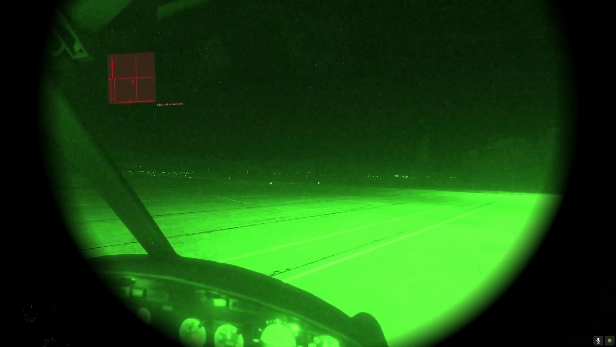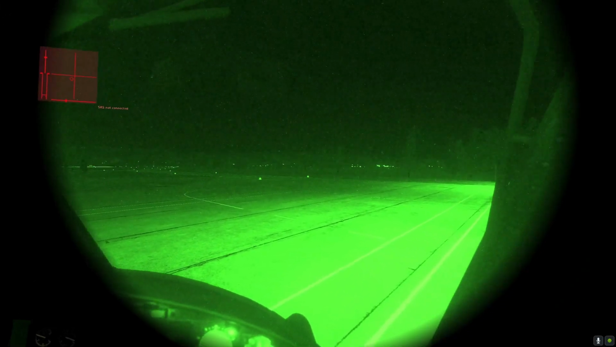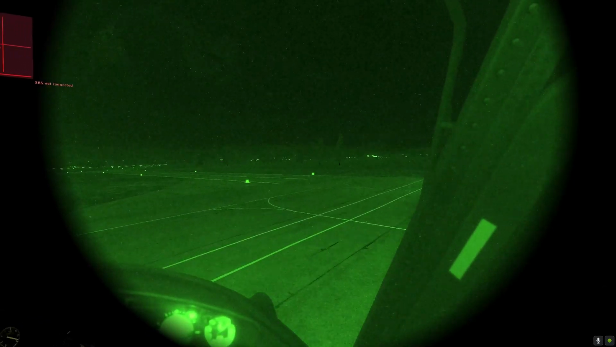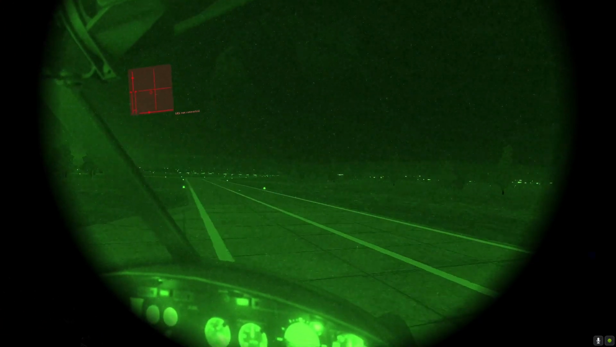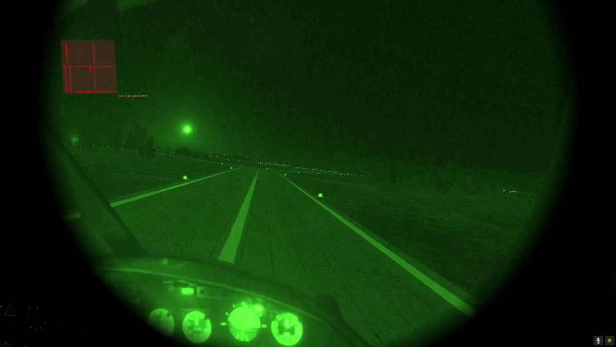And right down over here somewhere, it's off one of the main active runways up here, where we should have our cargo set up to pick up. We're going to pick this cargo up, and we're going to set it for this bearing here that I have.